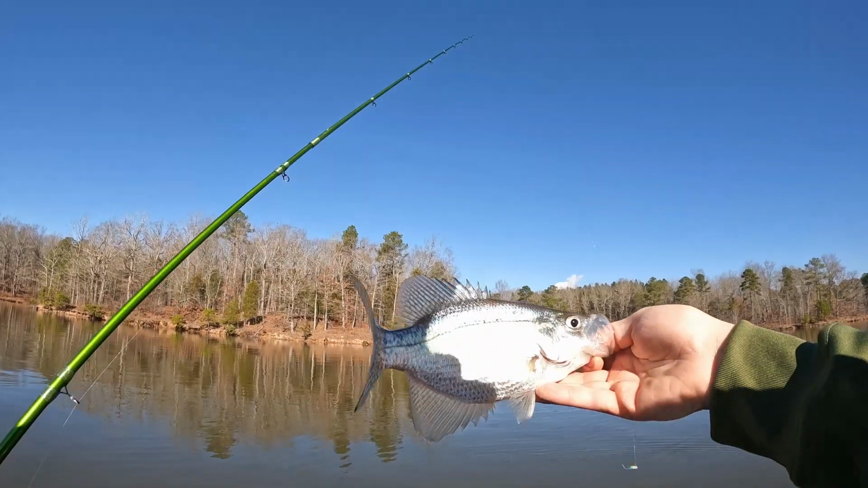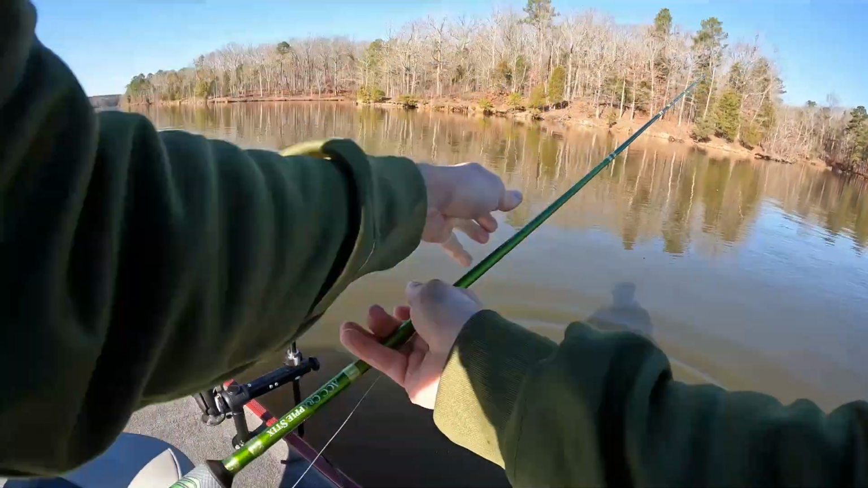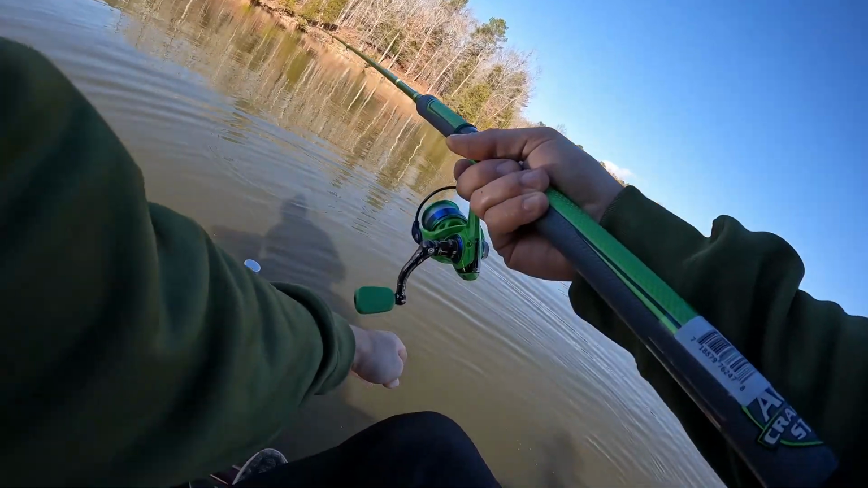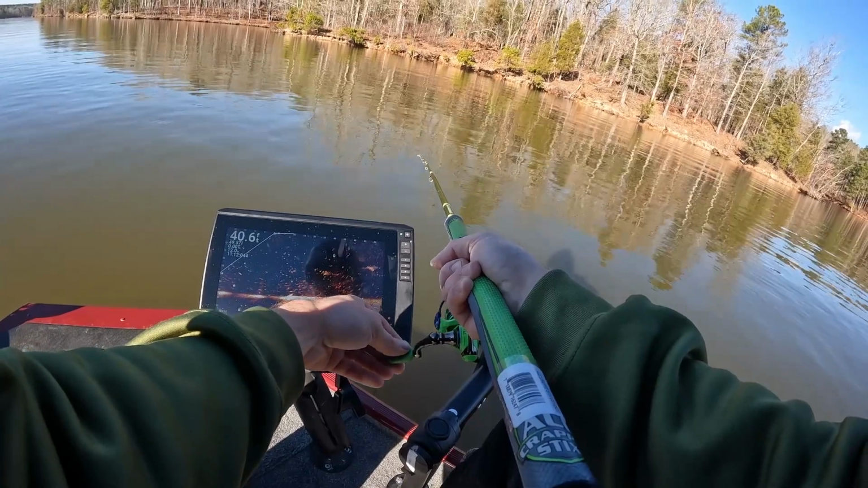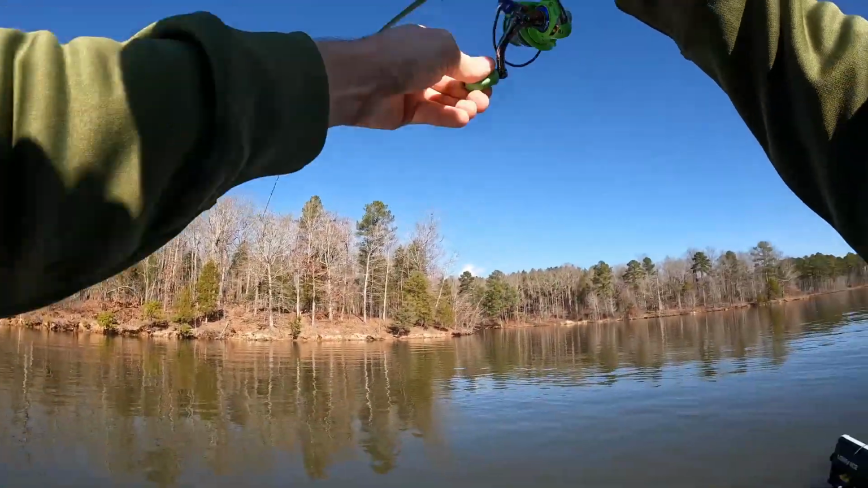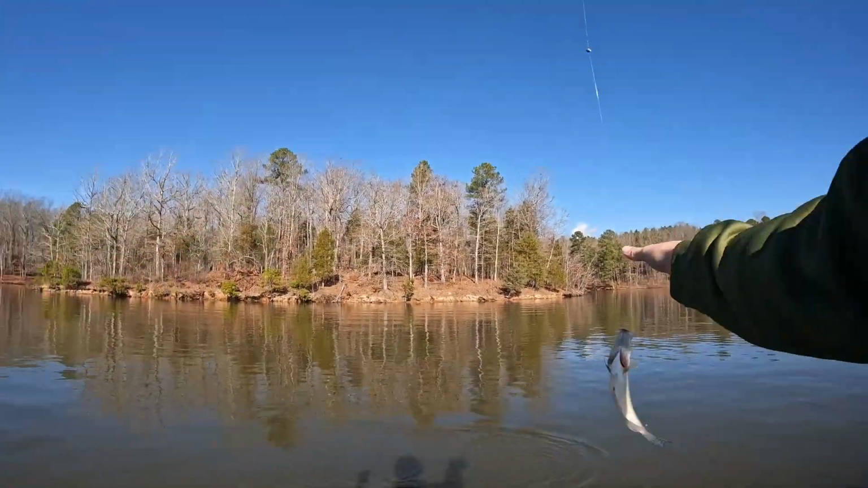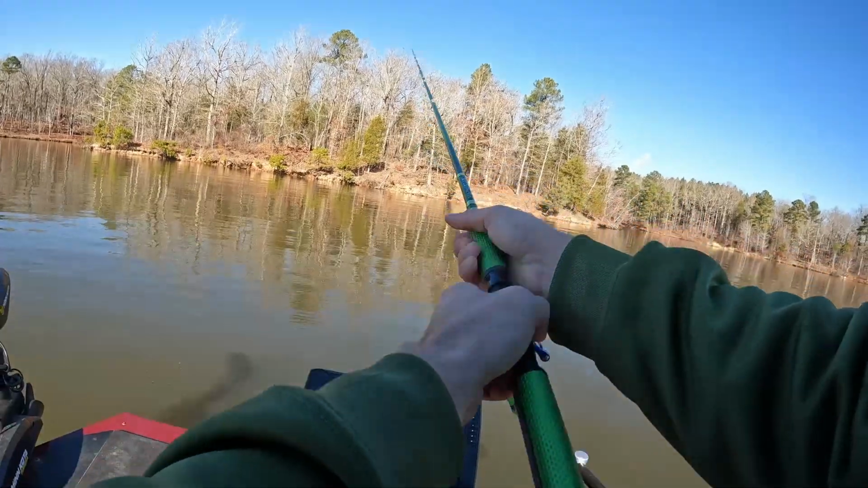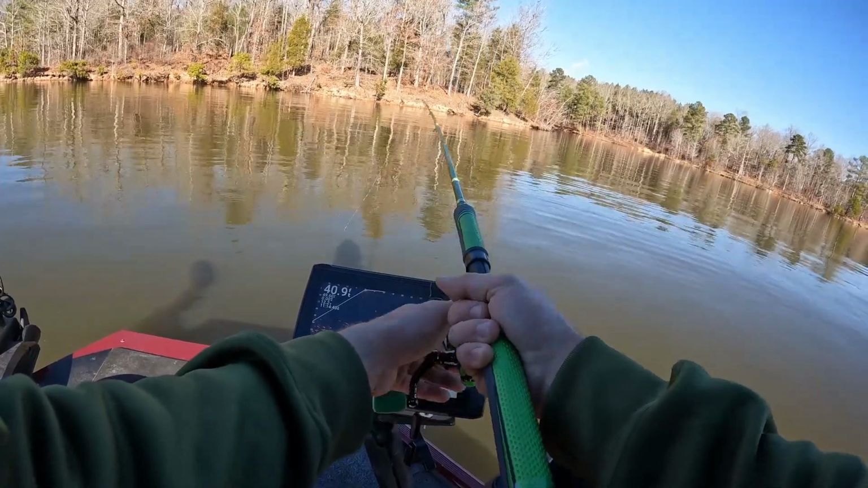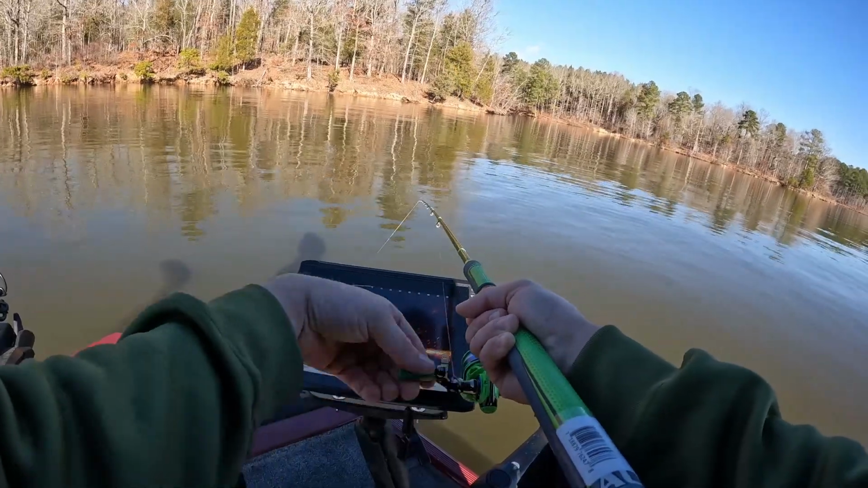It's a good one. Well, not really, he's pretty small. I do see some over here. Looked if I can still see them on here. Stumbled upon some good fish, it looks like, that are feeding. I should be able to catch a bunch of them right here. Well, I don't know if we got that last catch on camera, but I think we have stumbled on some feeding crappie.